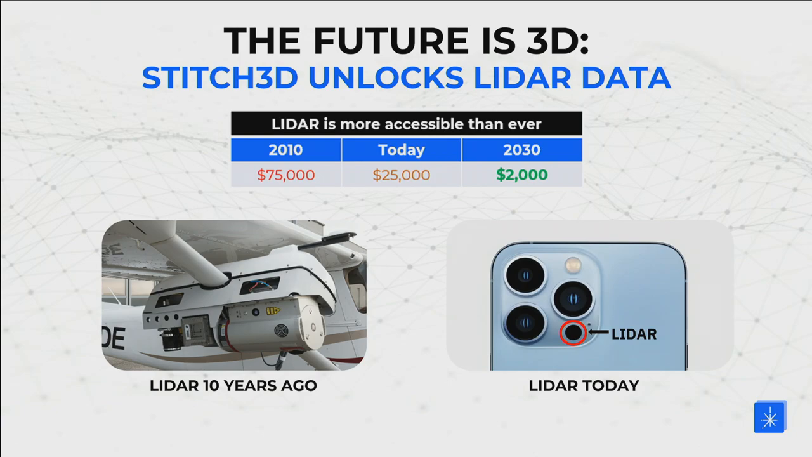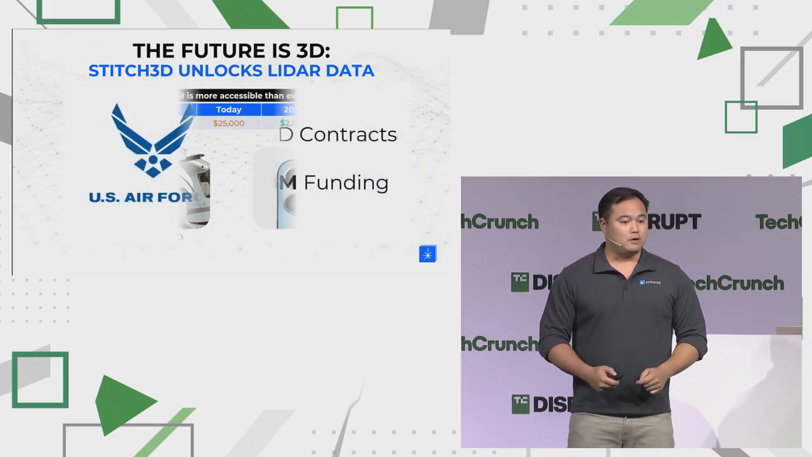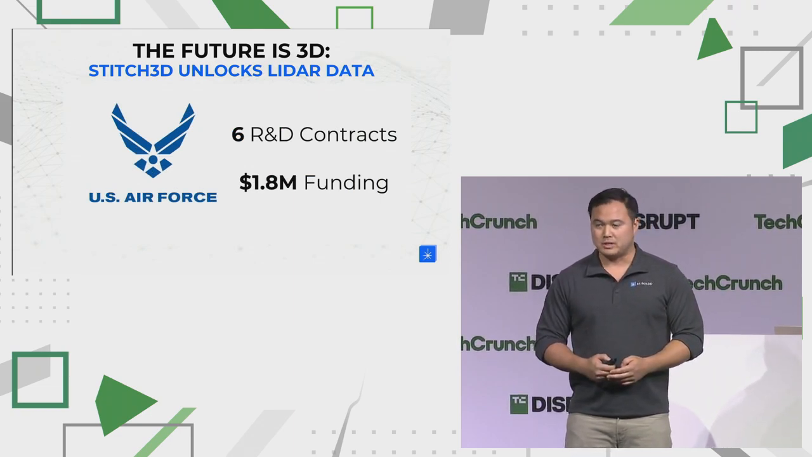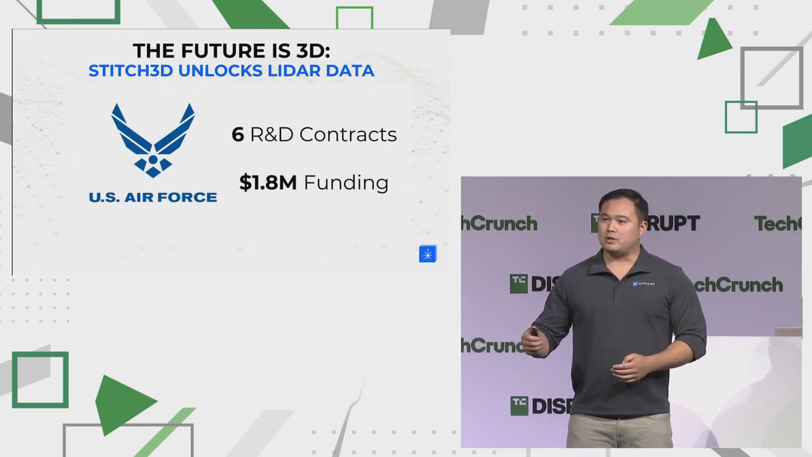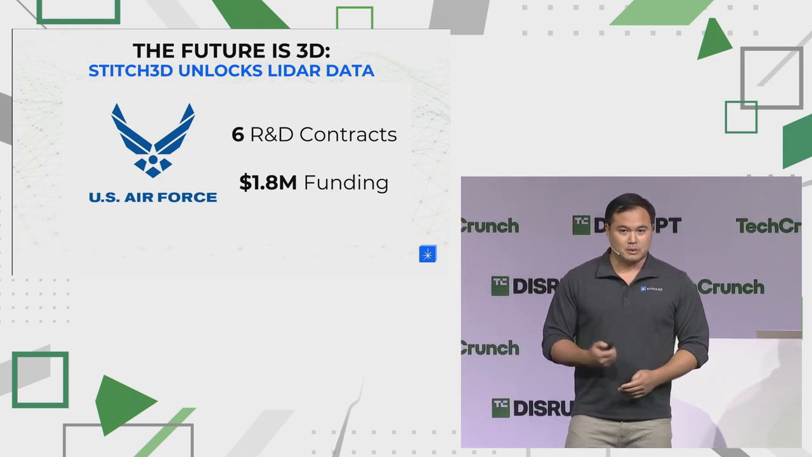So we believe pretty strongly that if this industry is to take off, 3D data processing has to go to the cloud, and the US military is investing behind this next big revolution. The Air Force has awarded Stitch3D 6 R&D contracts worth $1.8 million to go re-engineer cloud architecture and make 3D data universal. Not just for the military, but for industry at large. Let me show you what we built.